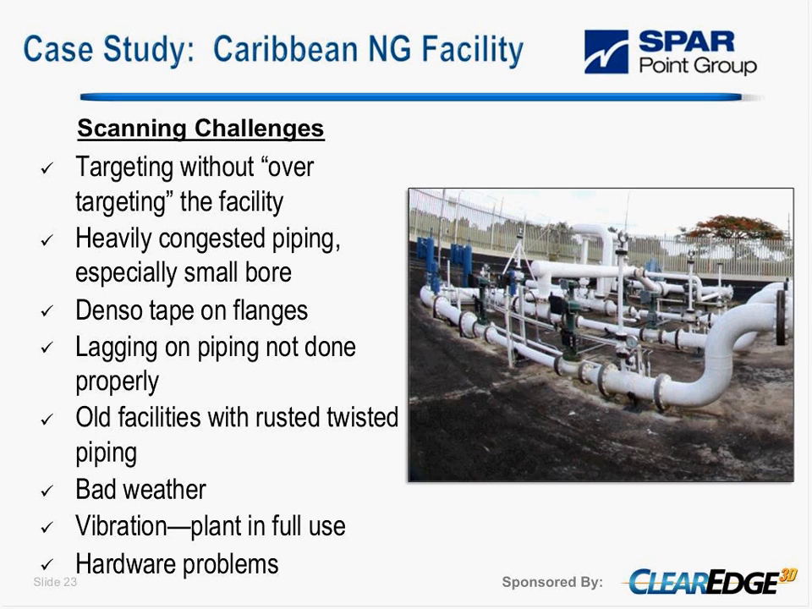The lagging is also a problem, as in some plants the lagging is really bad. It's not on properly, and that really creates some challenges for us. Also, the twisted piping, definitely, that's a bad thing. These plants are all outdoors, and it's not covered.